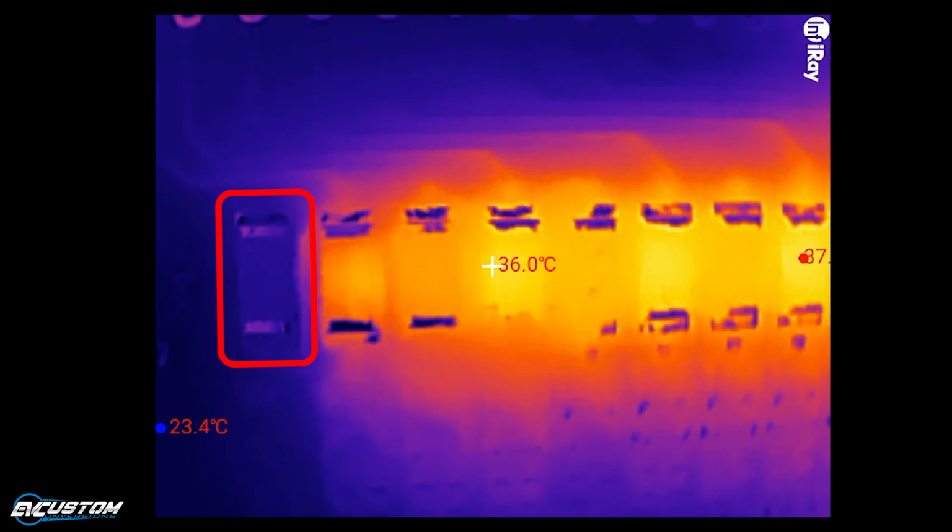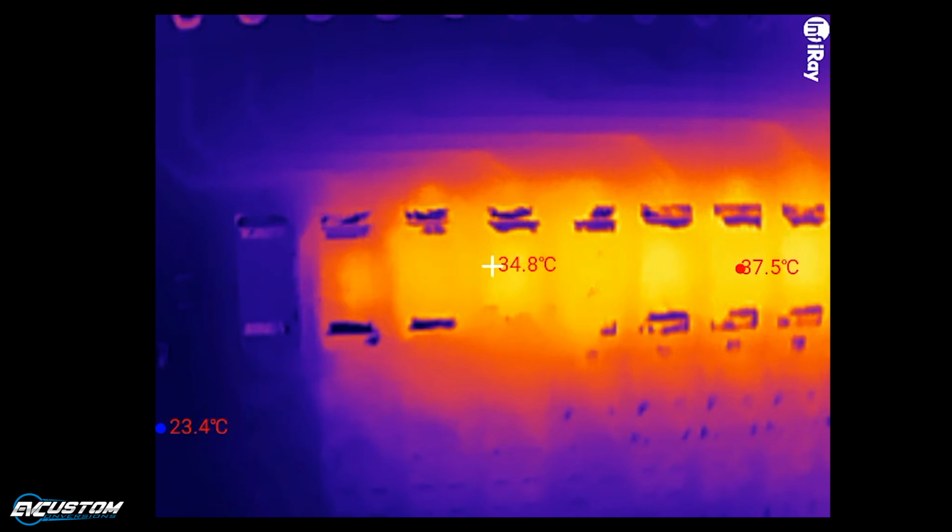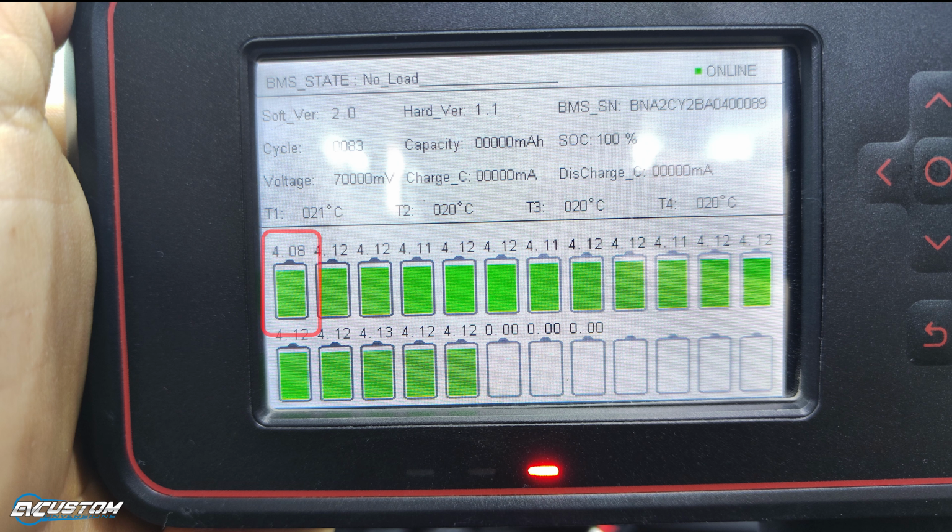As you can see on the left, for some reason it has a resistor that is turned off. This happens because the voltage of the first cell simply has not reached the activation voltage level, which usually starts from 4.1 volts. And this was the reason this particular battery came to my workshop for repair.